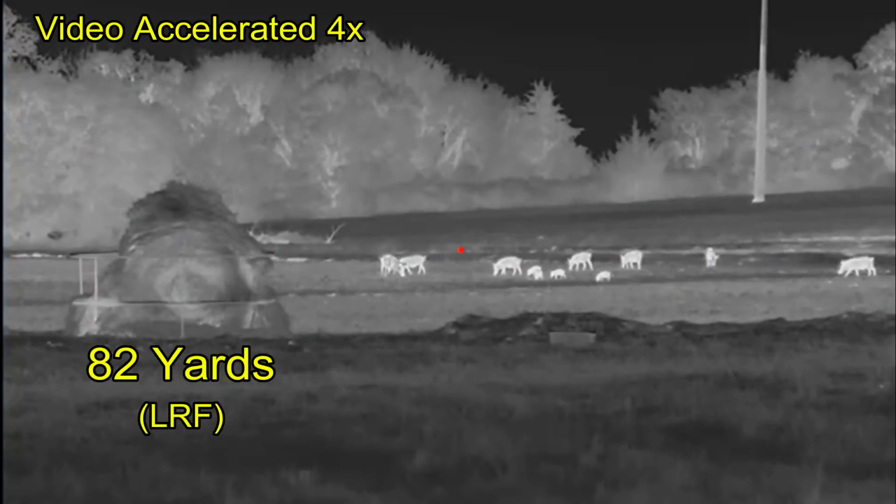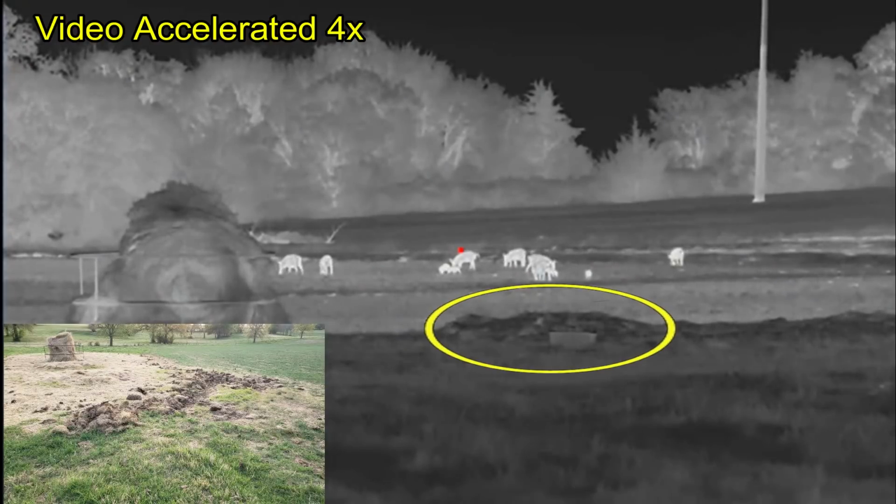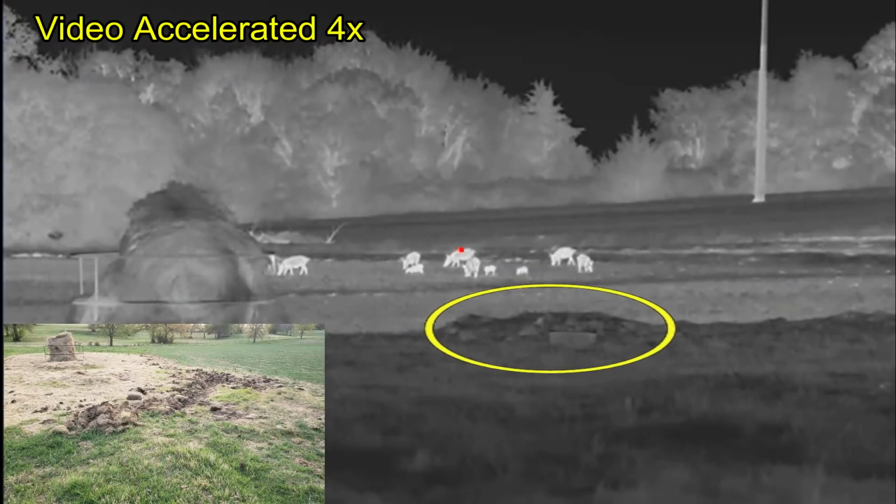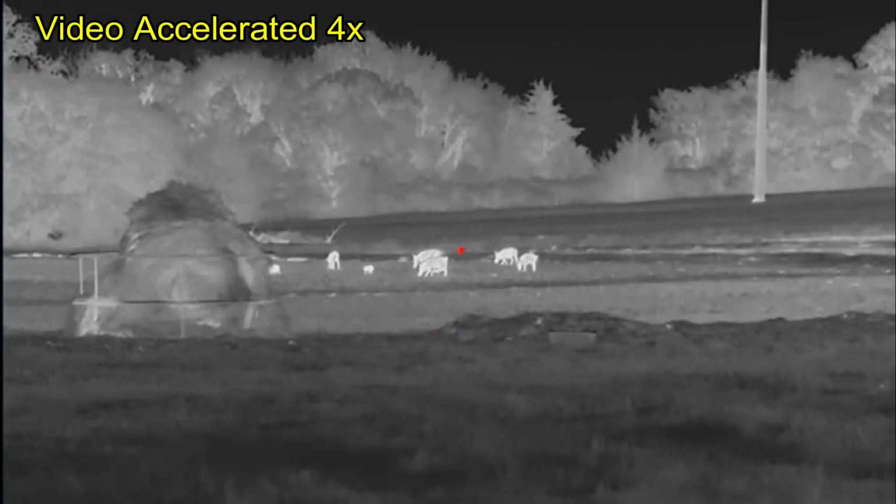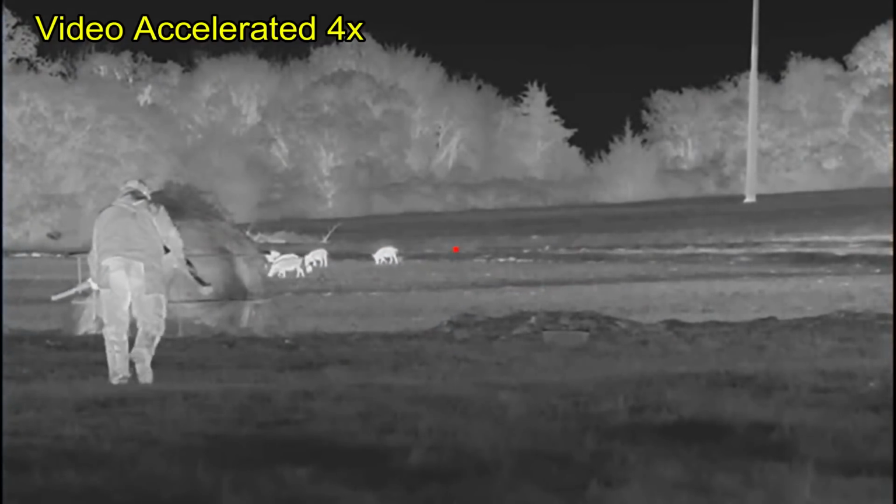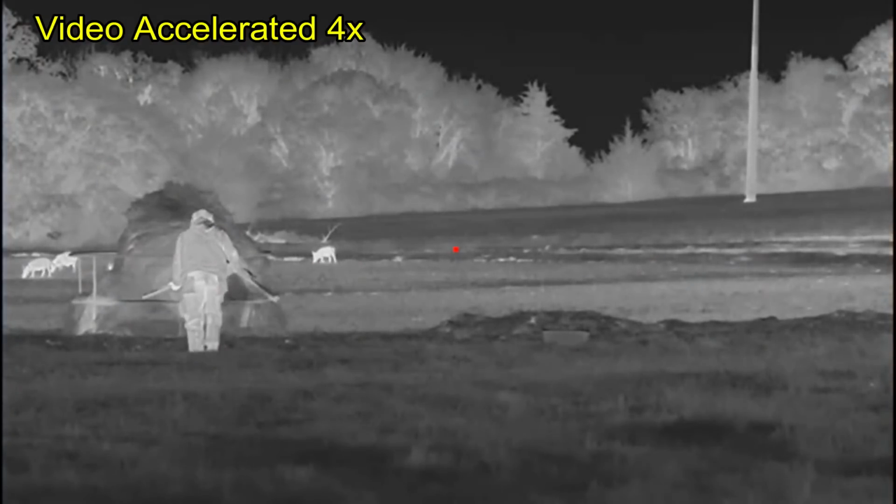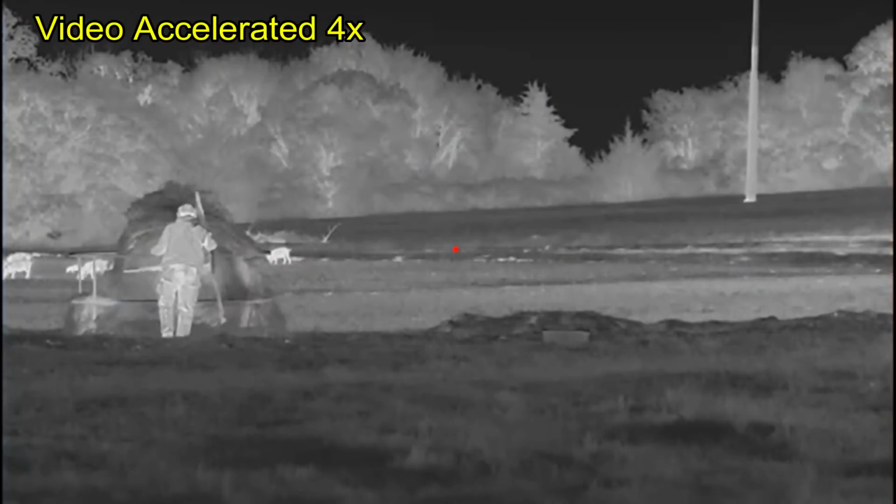I'm using that hay bale, trying to keep it between the hogs and myself, and while I'm making my approach I noticed that there's quite a bit of rooting along one edge of the feeding area. So hogs have been here previously. Now here I come, again keeping the hay bale as much as I can between the hogs and myself so they don't notice me.